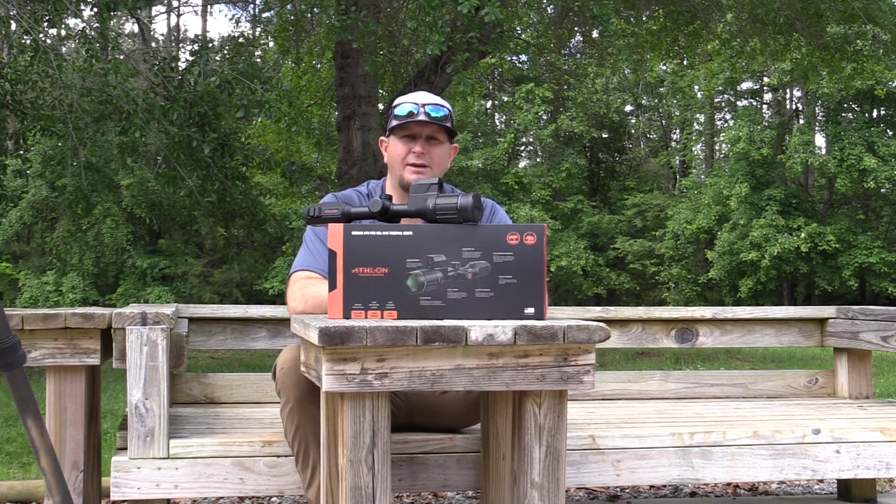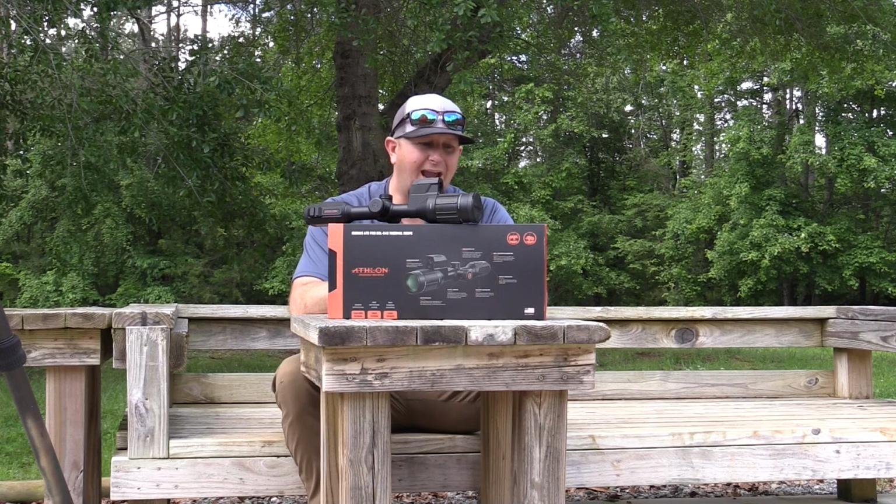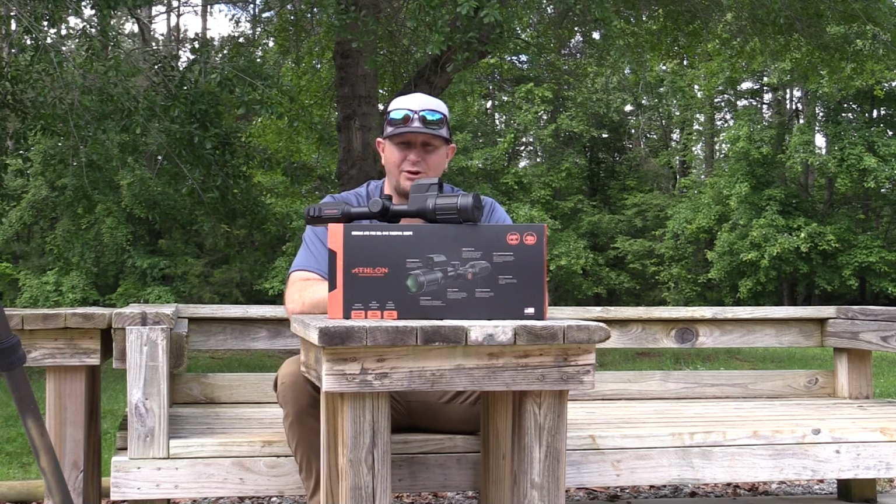Today we're going to be talking about the functionality and the usability of the Athlon Cronus ATS Pro 640 with a rangefinder thermal scope.